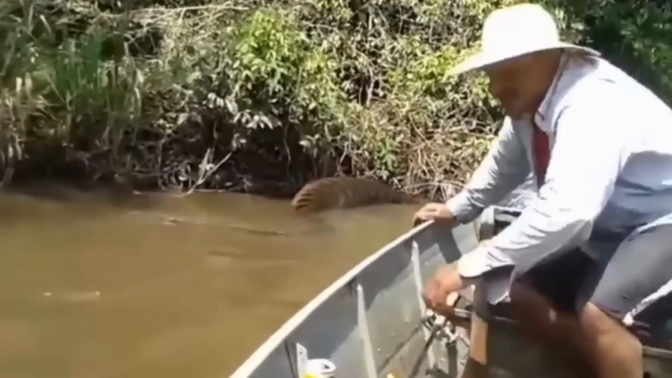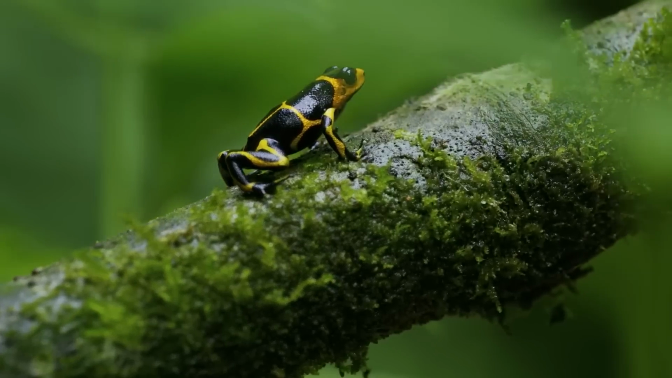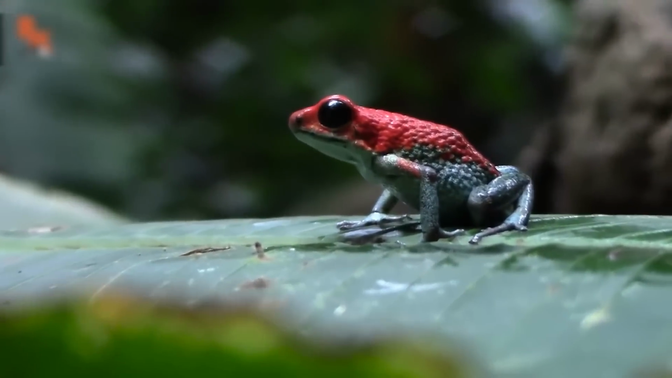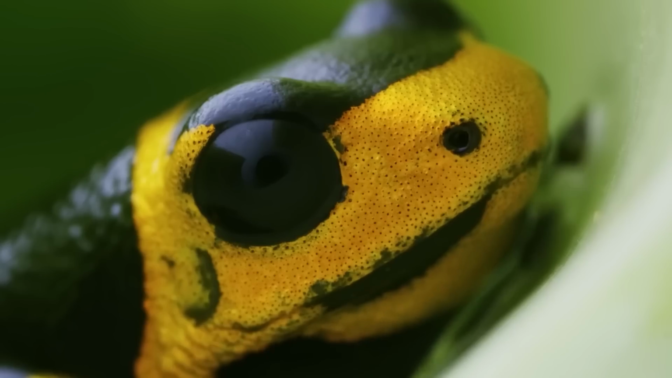Sometimes we gotta keep our distance from danger. Not everything is worth investigating, you know? Poison dart frogs. The poison dart frog may be small, but it packs a punch. Its colors are like a vibrant rainbow, from bright blues and greens to yellow and black. Any predators out there know better than to mess with it.